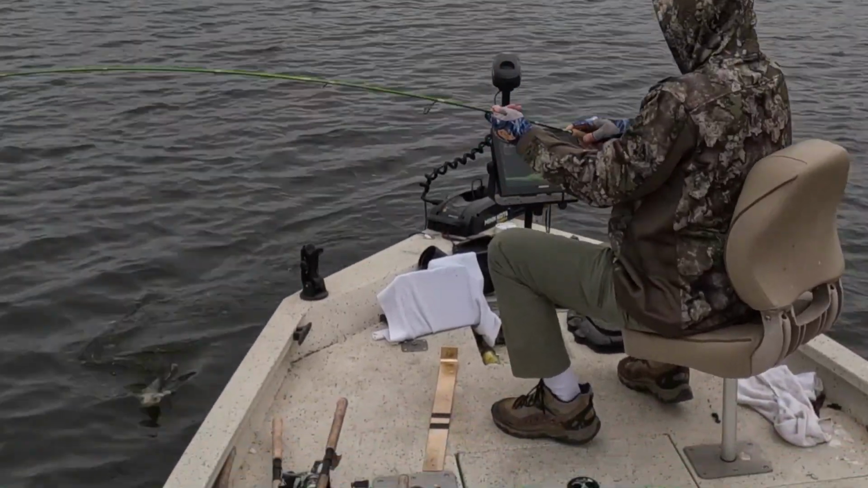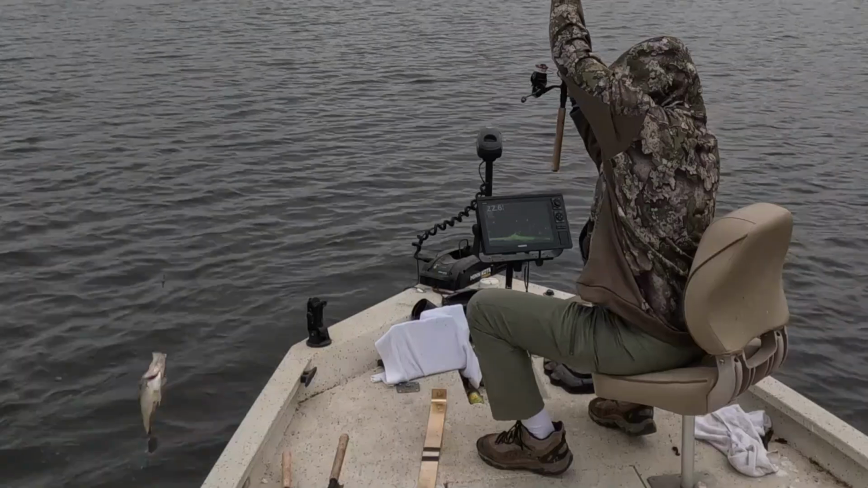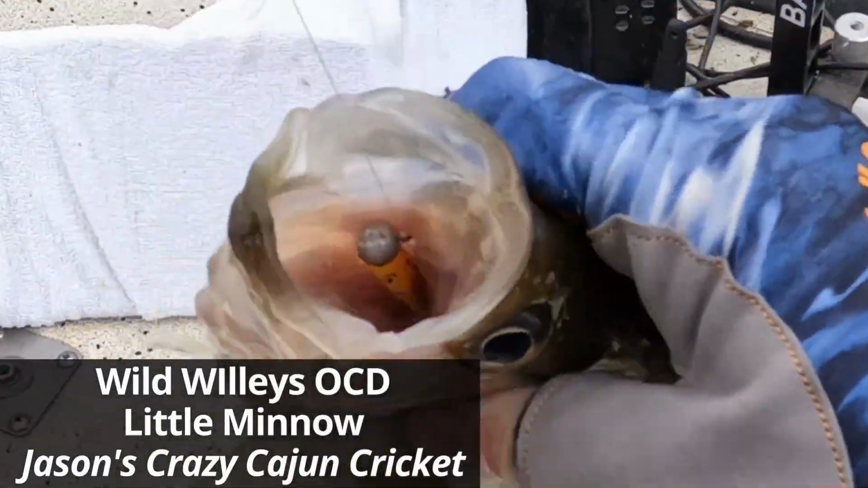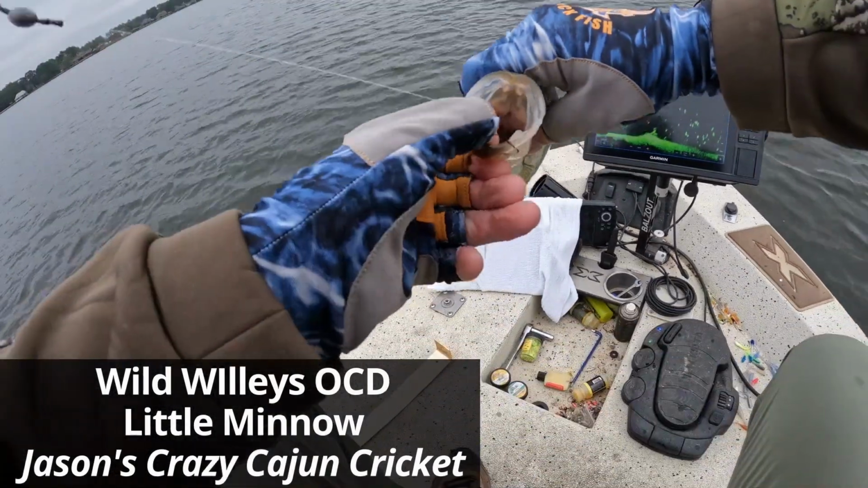Wild Willie's OCD. Look at this toad right here. Goodness gracious. Did he want that or what?